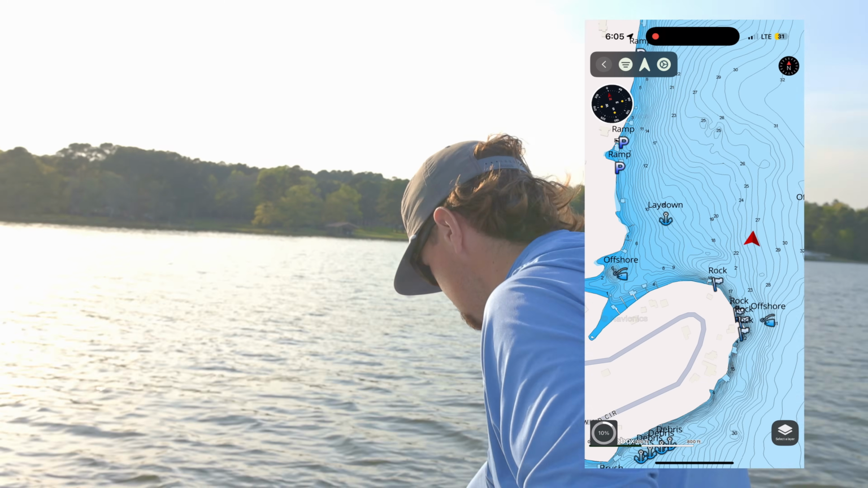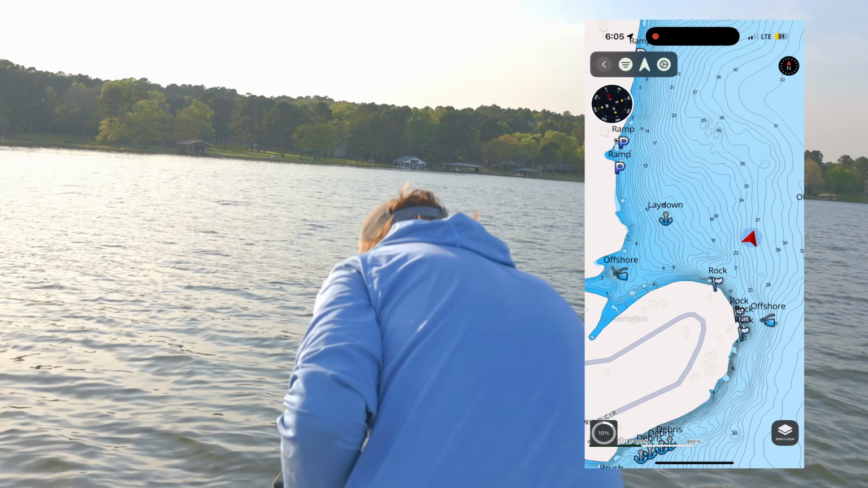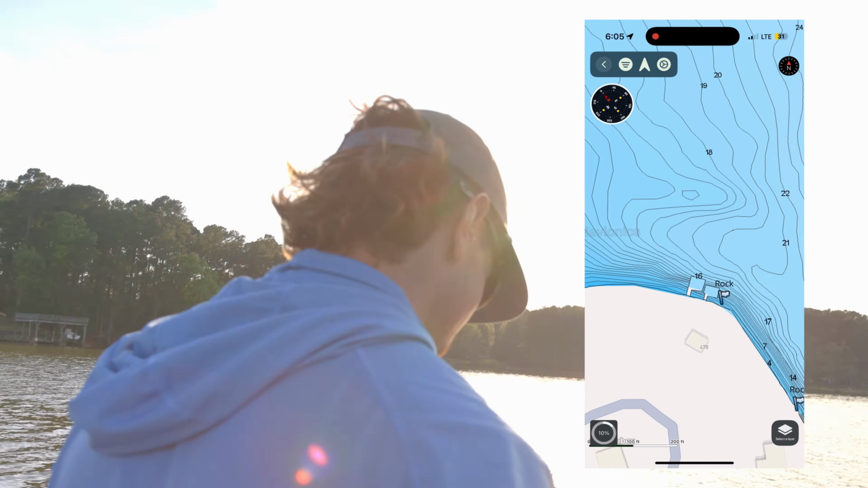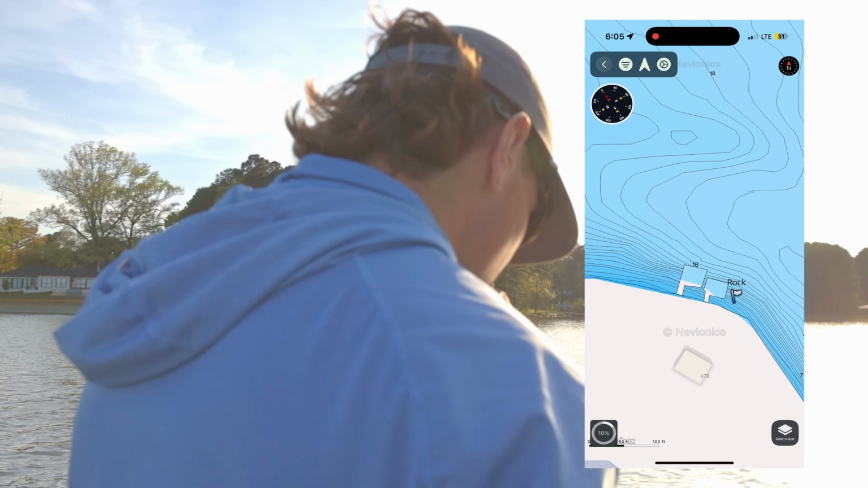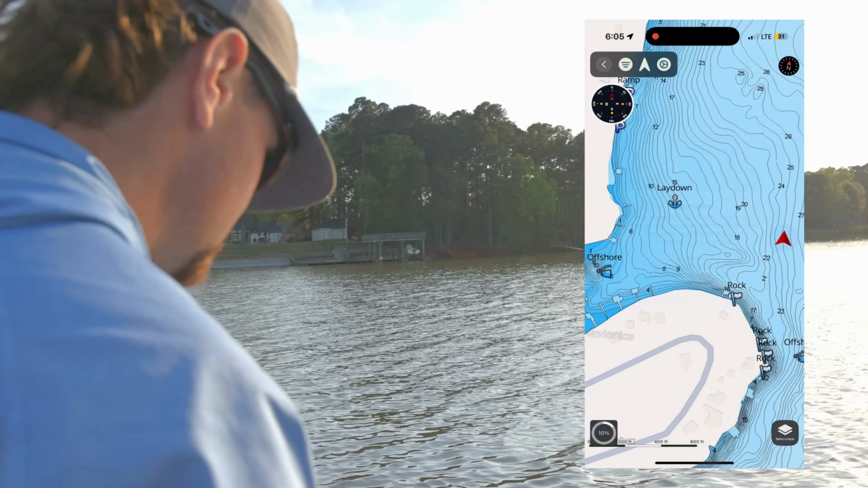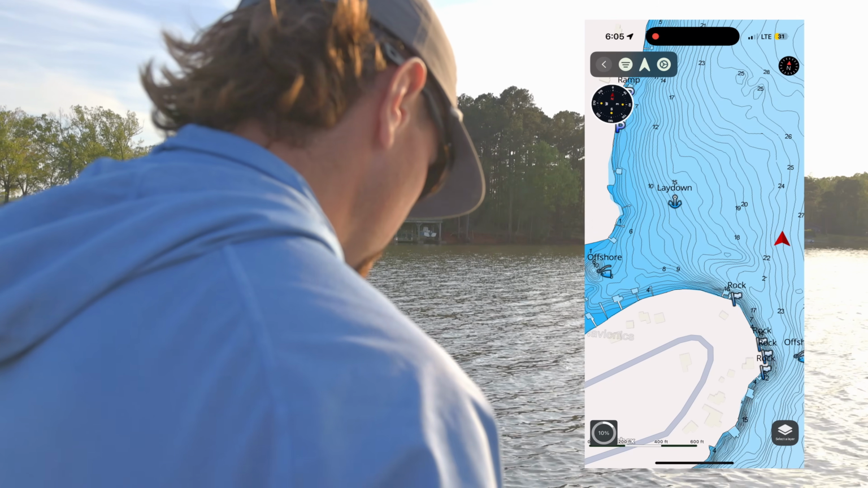We are trying a new spot here. We got a lay down. We got some rock off these docks. And with the lay down mark right here, I'm gonna assume there's probably more lay downs, so which I'm looking on scope and I can already see some.